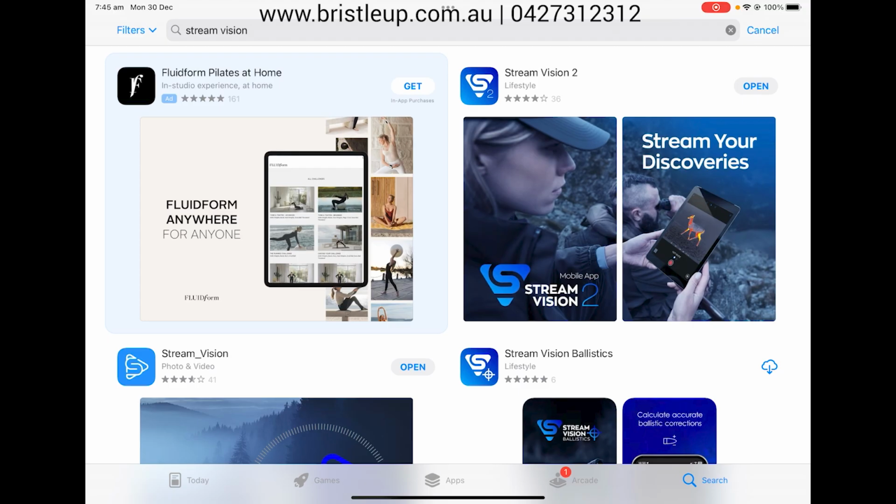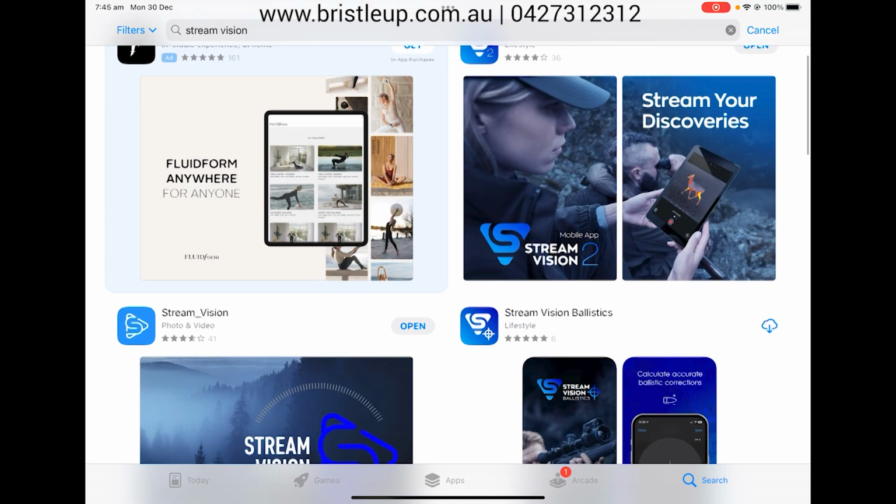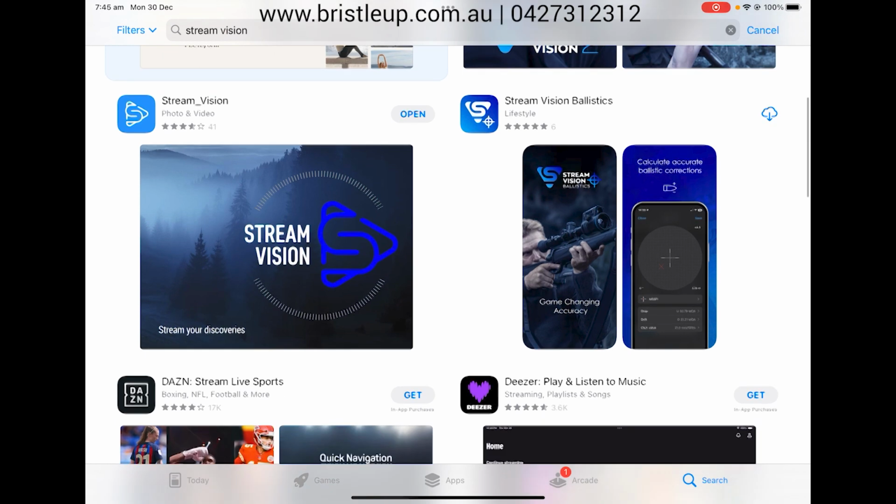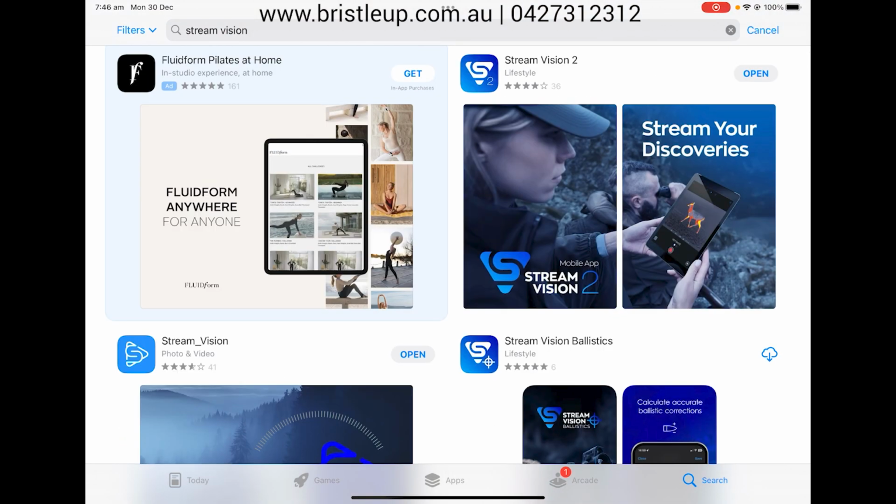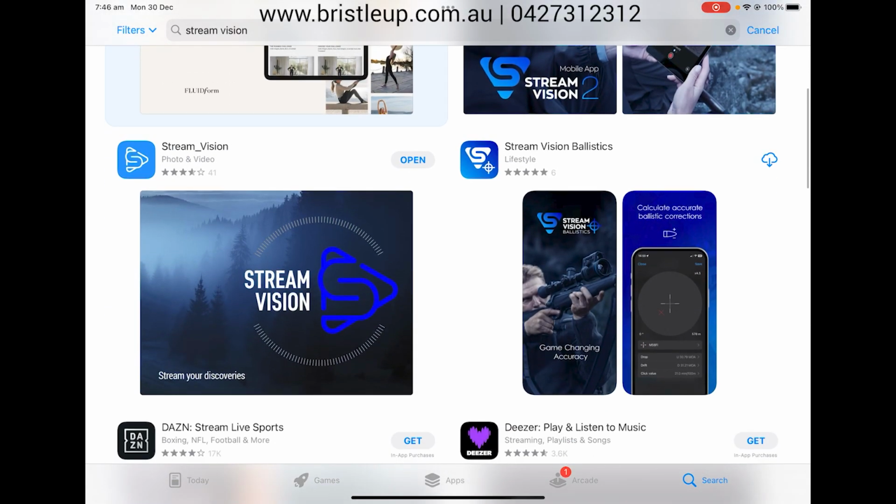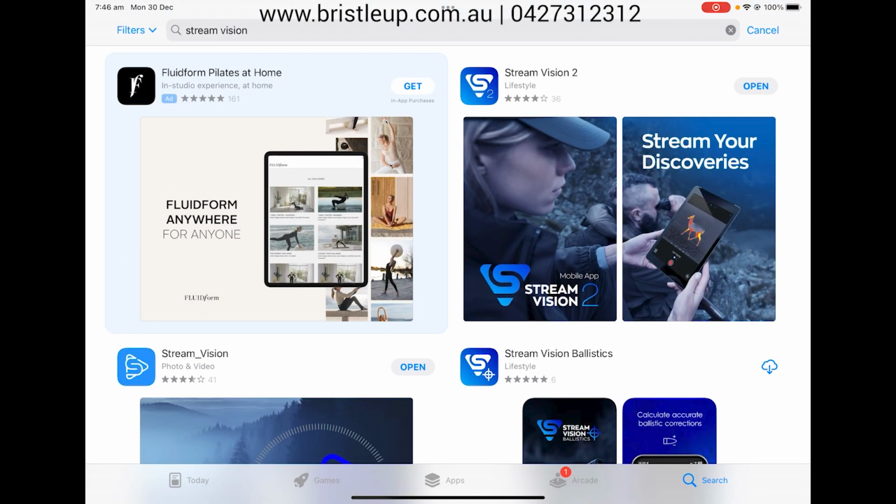Now this is the app designed for operating the device and doing recordings, and as you'll see, there is also a Stream Vision Ballistics and a Stream Vision 1. Now for this case, we want Stream Vision 2, but if you are doing ballistics and connecting to the Bluetooth instead, you would download the Stream Vision Ballistics app. Stream Vision 2, however, connects to your device via Wi-Fi.